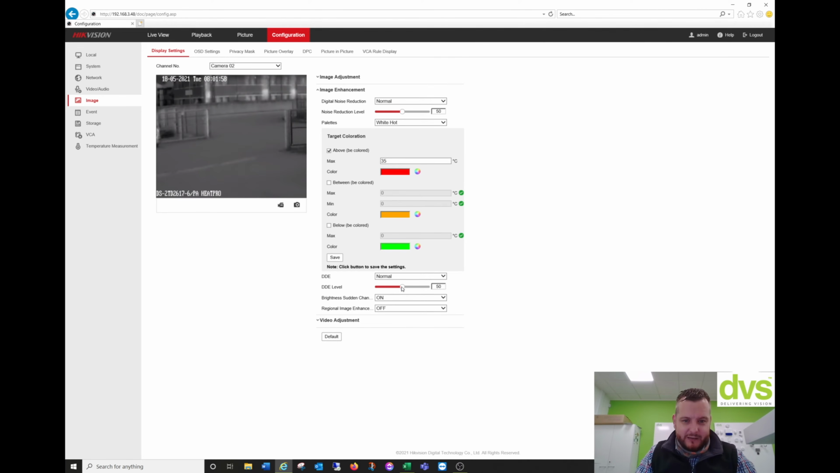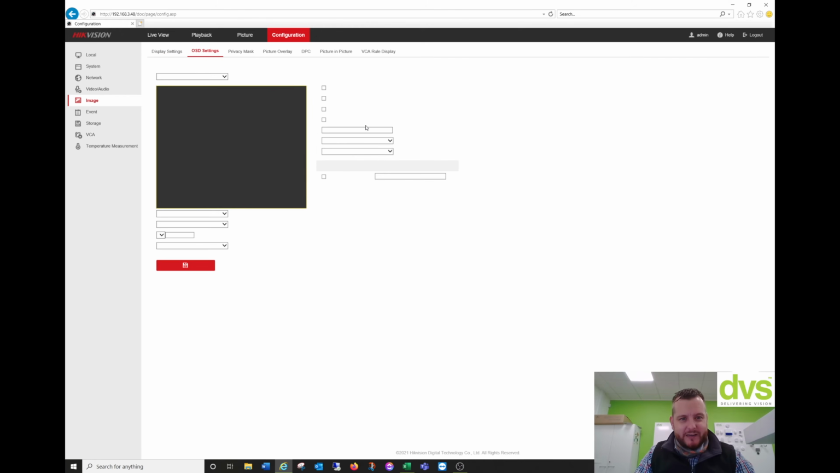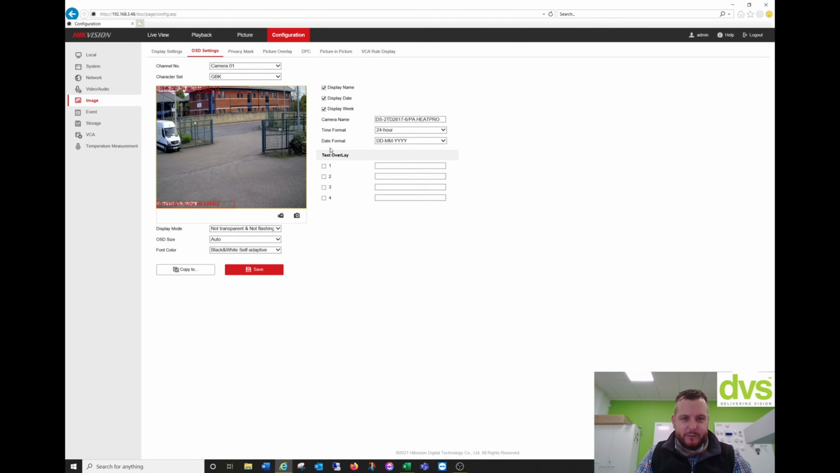You've got DDE, DD level, brightness, sudden change on or off, and then regional image enhancement off or on. Image enhancement, you've got mirror and digital zoom on and off. So pretty straightforward so far. OSD settings, like any standard camera, type in your OSD, move the text around, and you can change the text